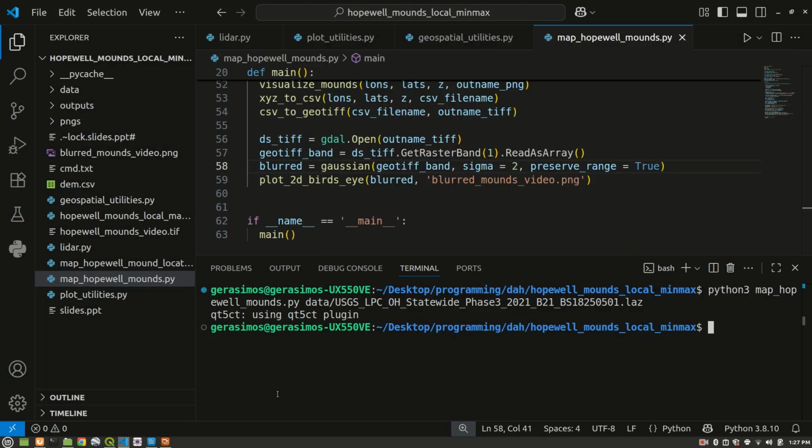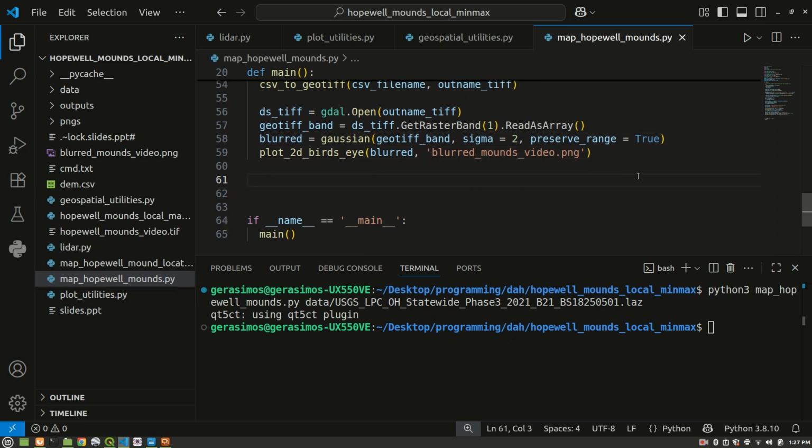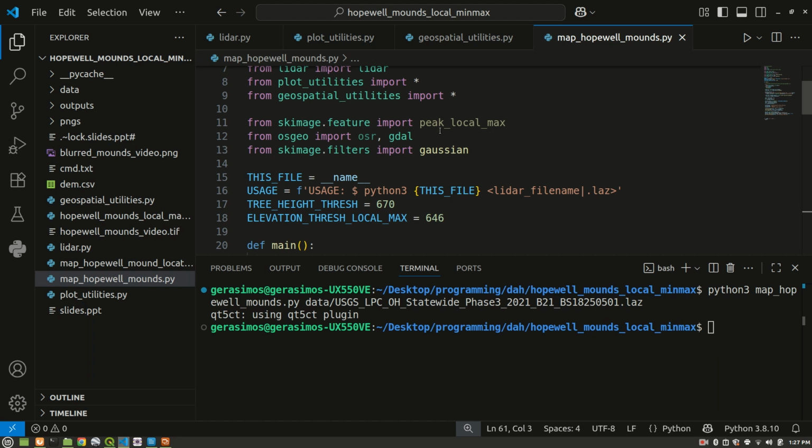Fun stuff, right? So now that we've applied a Gaussian blurring to the LiDAR data that's stored in our GeoTIFF, the next thing we're going to want to do is call the peak local max function. Again, the peak local max function is from skimage.feature. So we imported it up here.